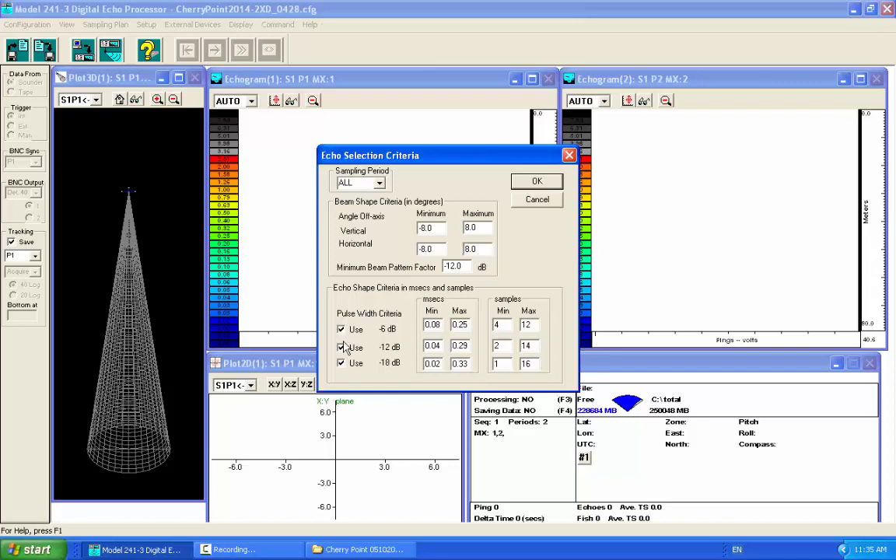But normally when we're collecting data, we want to be pretty liberal at what we're letting into the data record, because then we have the ability to really explore and filter it later, rather than having to go back to those tapes.